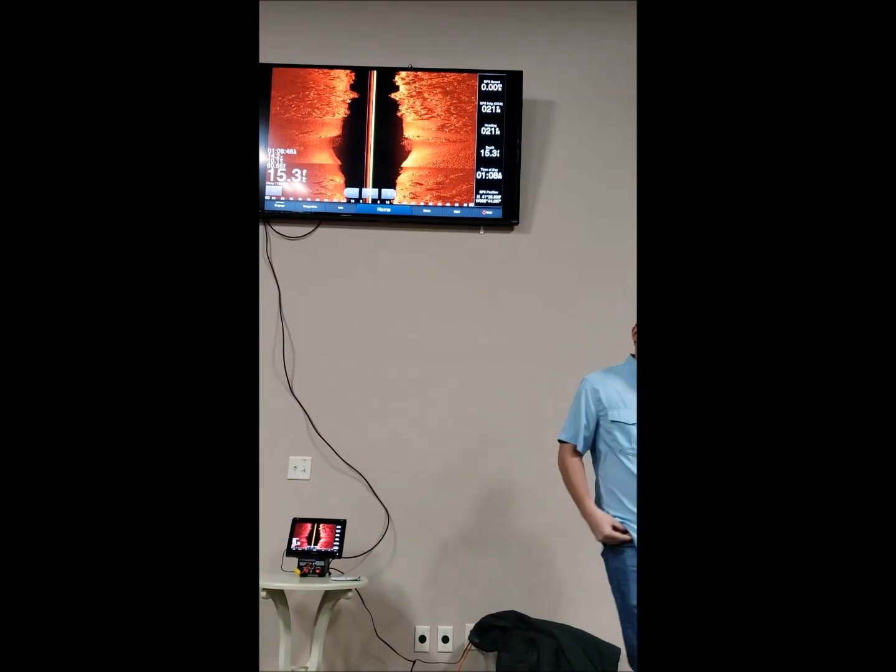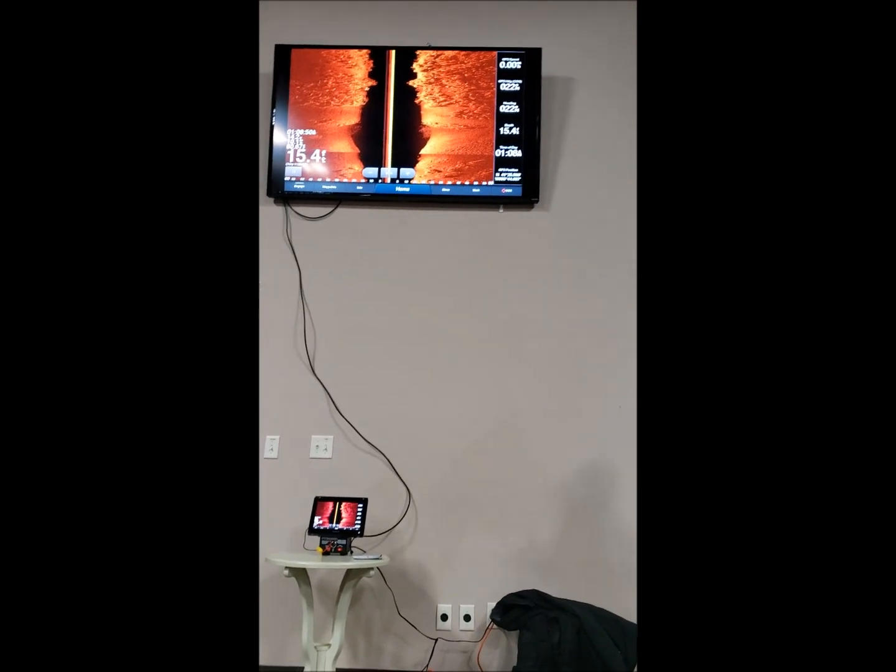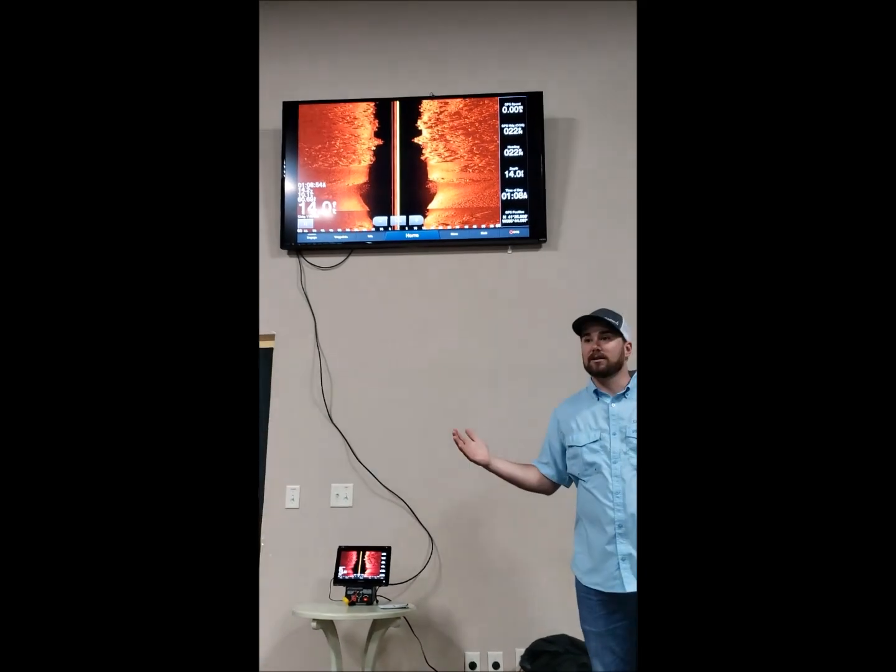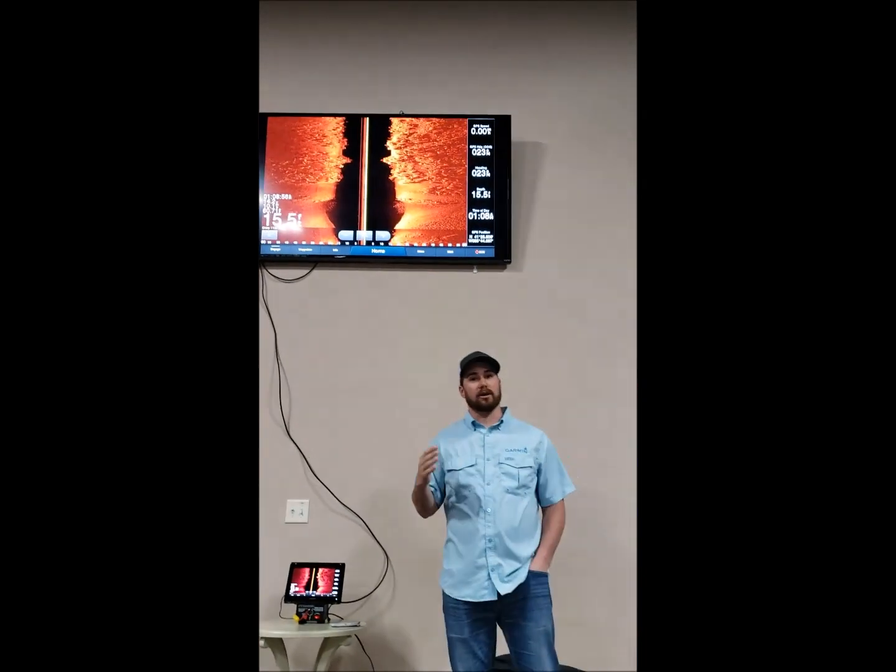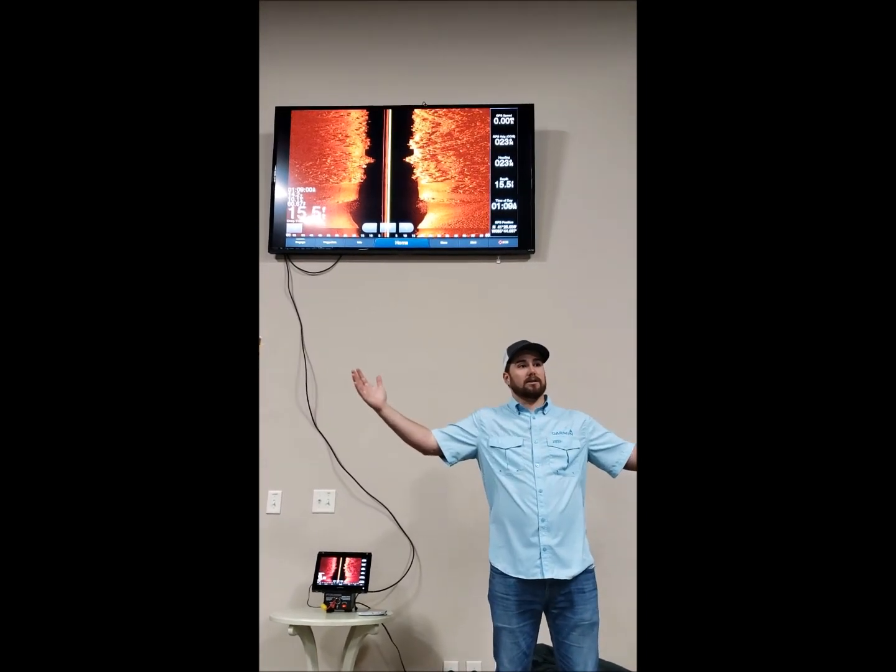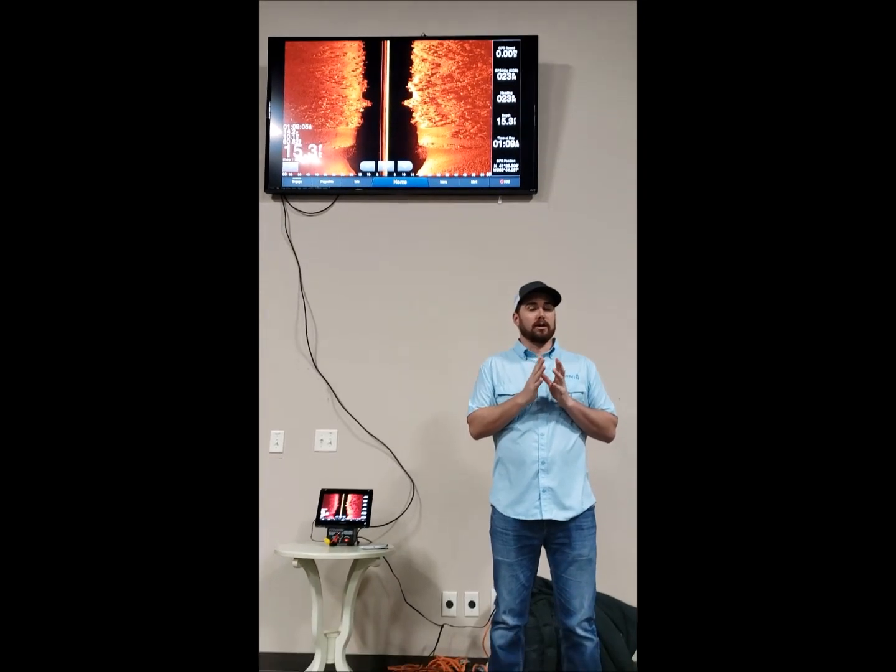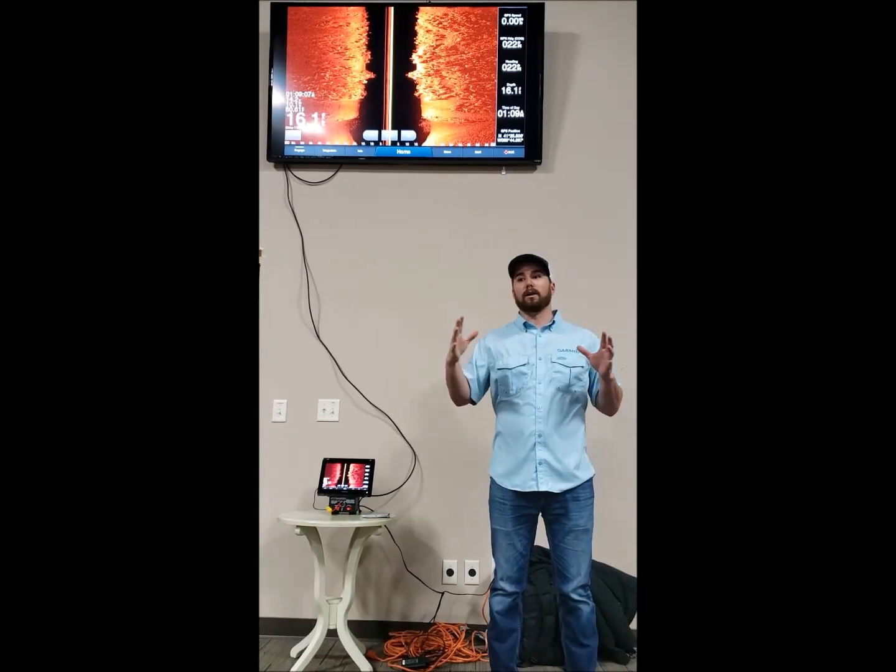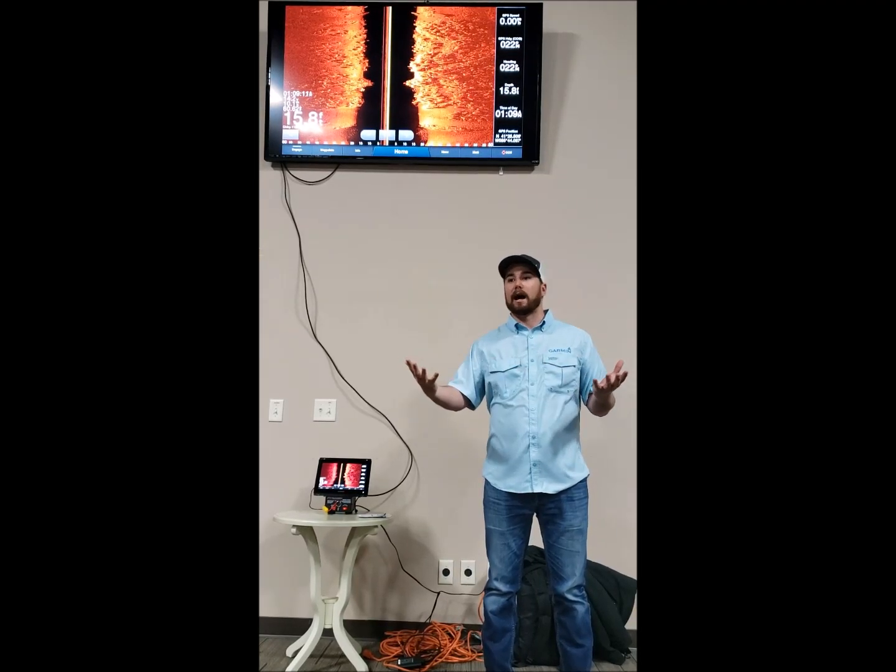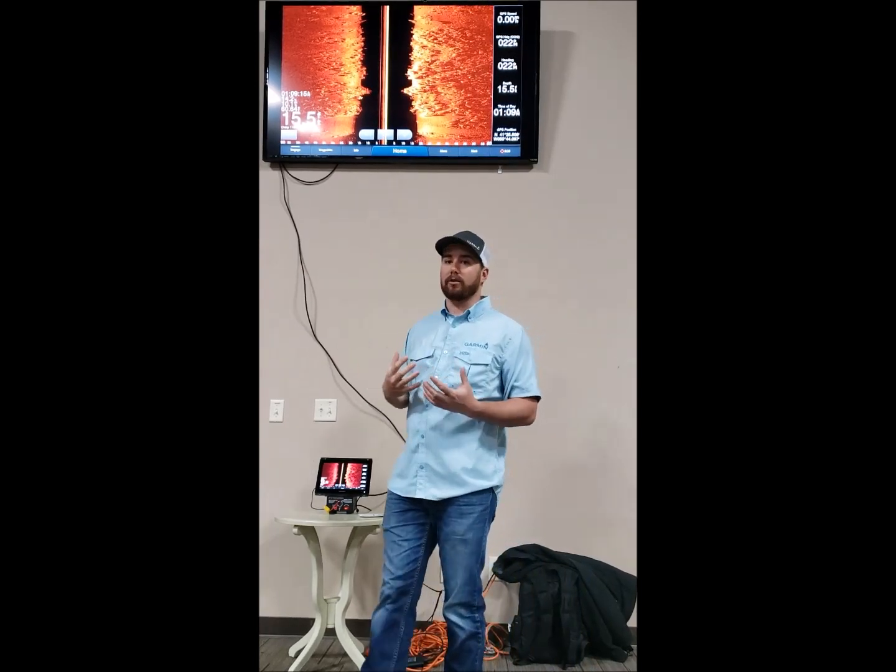For side view, especially on the 9-inch screens, I've noticed that running not over 75 feet aside is best, because when you talk about a 9-inch screen, you're limited on space. So if you're trying to see over 100 and something feet, you're crushing all that data to get it to fit on the screen. By going 75, you're not making an accordion. You're able to lay that data out more and really utilize that return that you're getting.